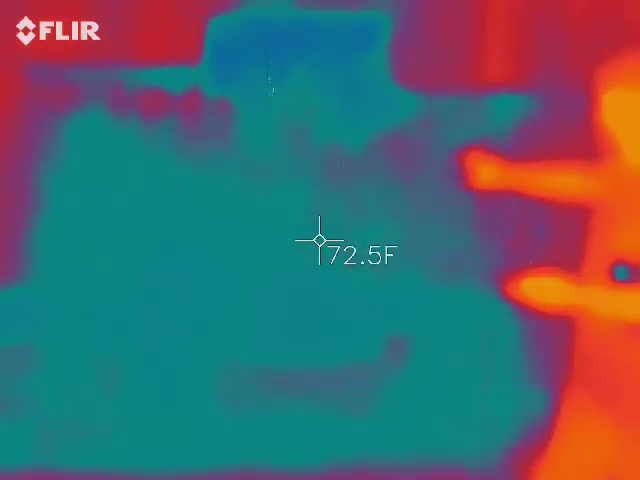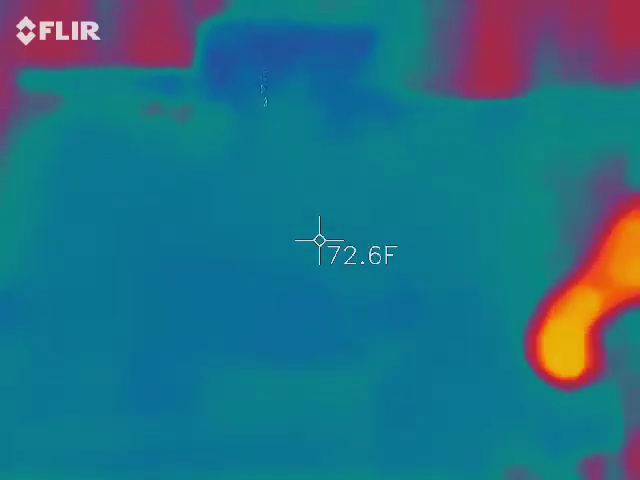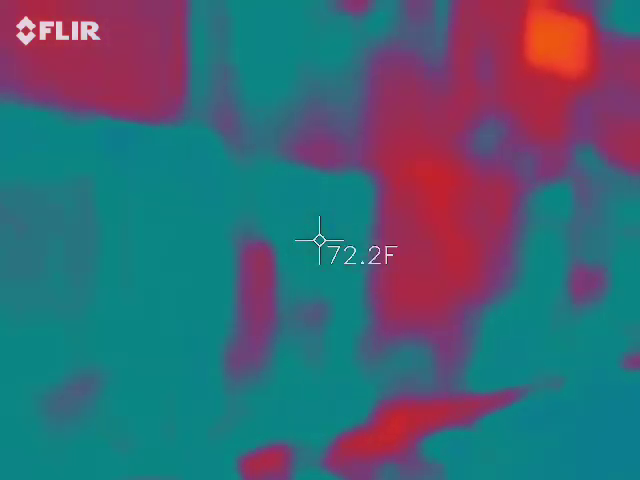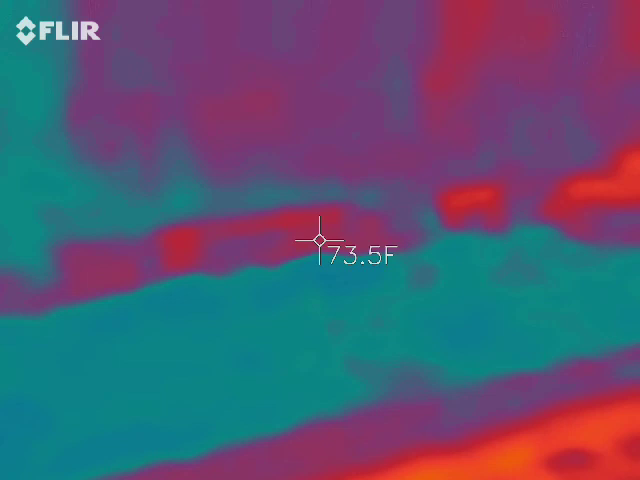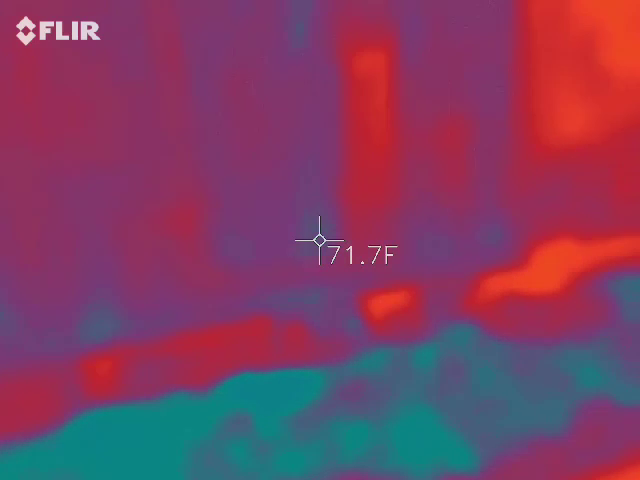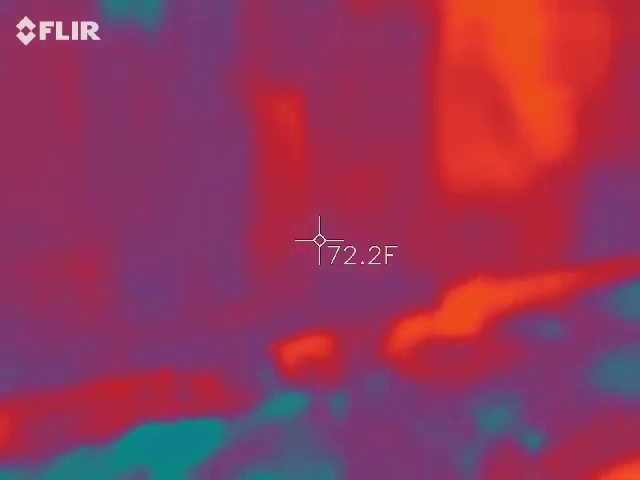Is it cold? No, I was just trying to see if it was painted or if it was peeled off. So that's just your bare metal. Yeah, I can see your definite little arm there. Oh, thank you. Sorry. Those look warmer. I don't remember what they look like. See, this is when I'm like, I don't know what I'm supposed to do. See how it's changing? The temperature is stable.